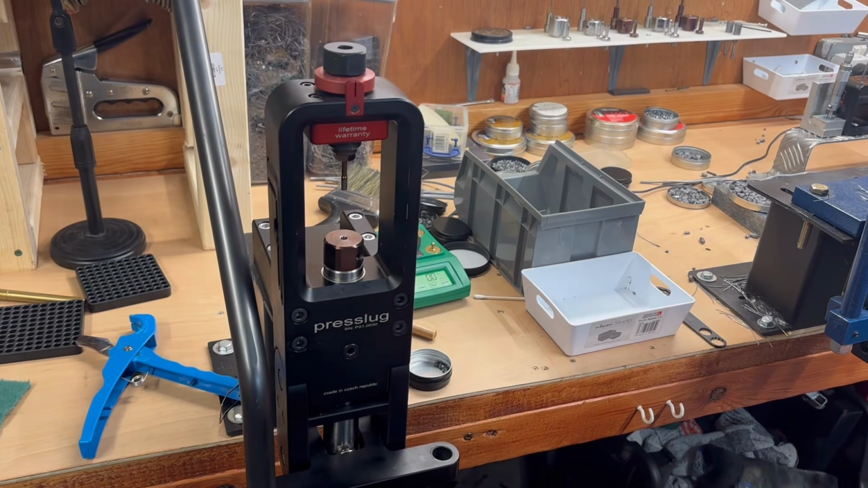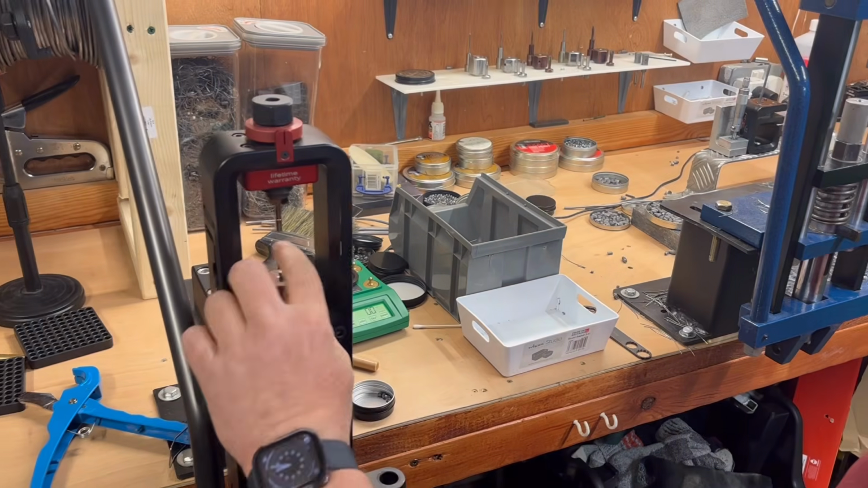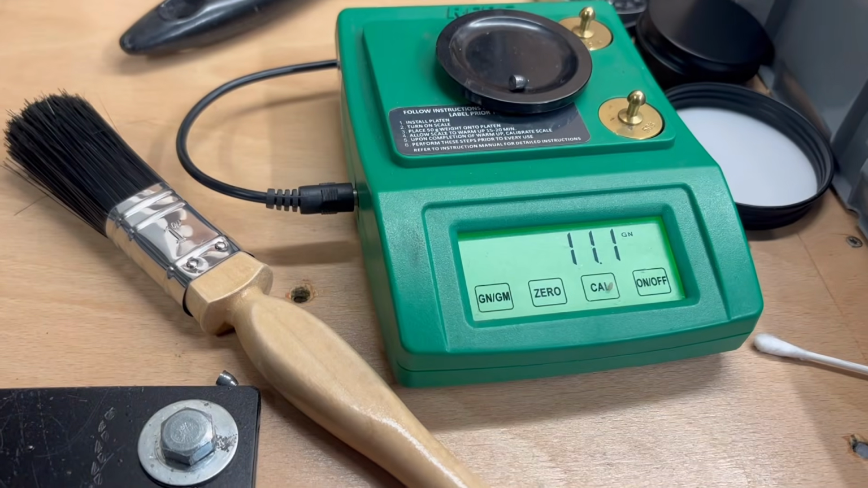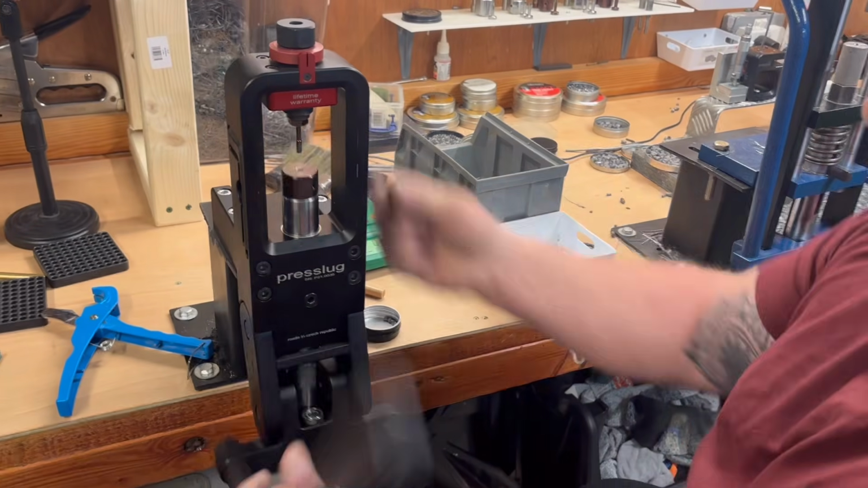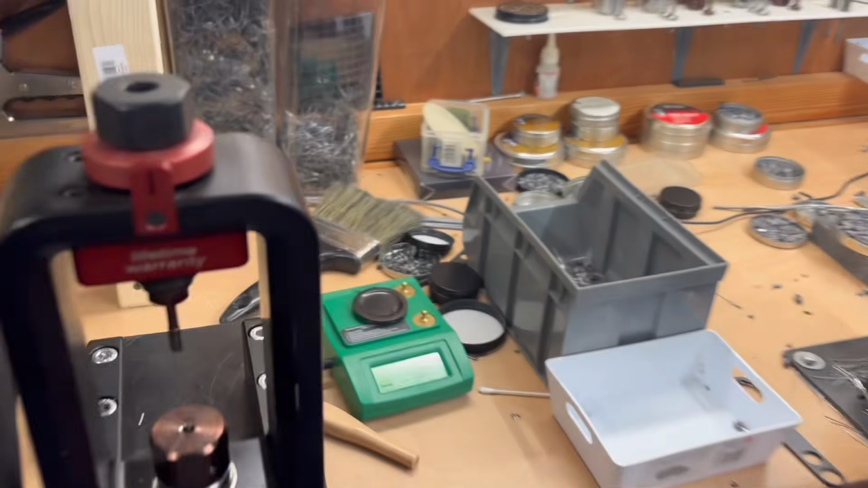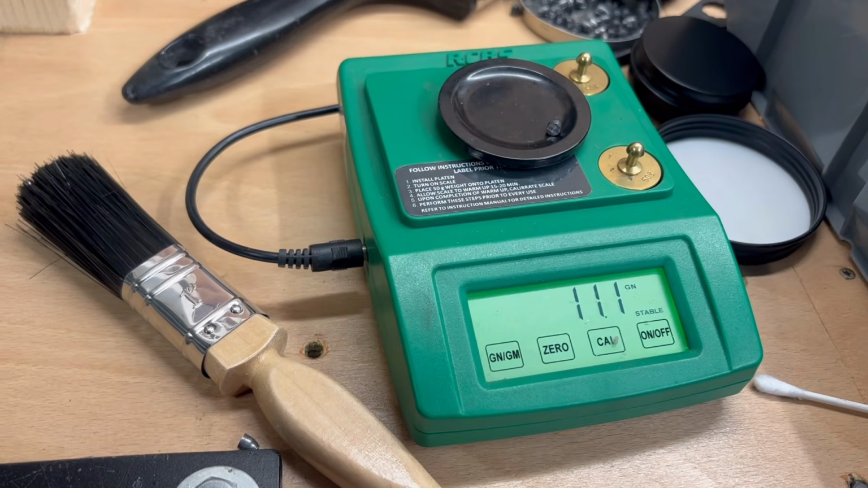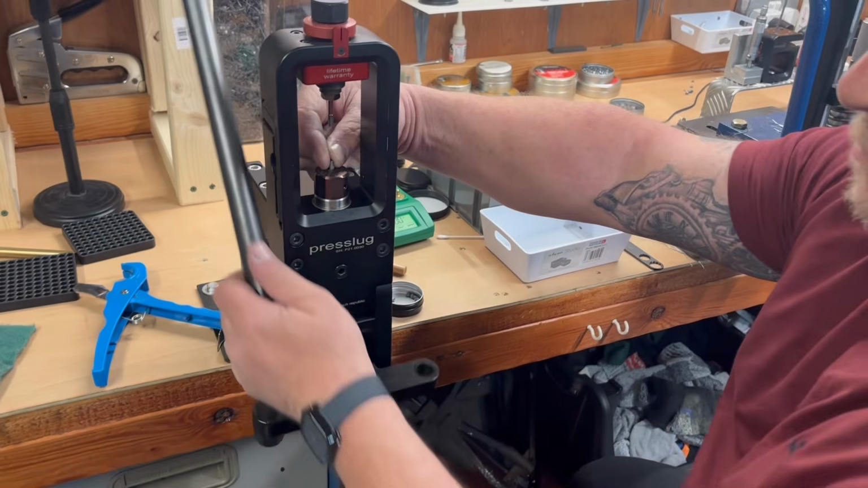Nope, what's that one? Can't win them all. No, the one that got away. So again, 11.1. So as you can see here guys, this is why you pay a little bit more for precision. We're not fudging this at all. It's all coming out dead on 11.1. Hot off the press, so to speak.